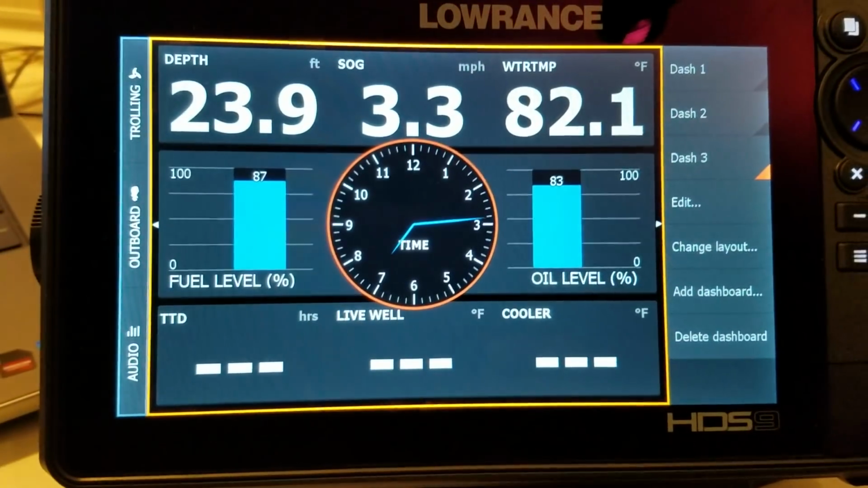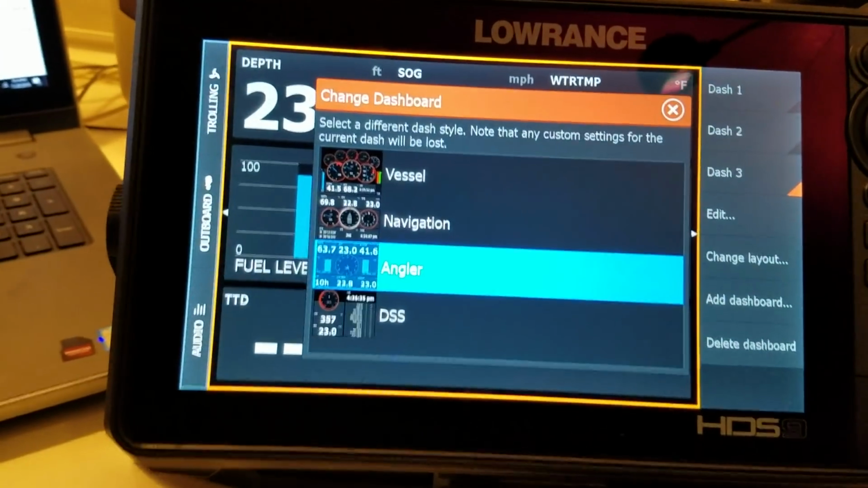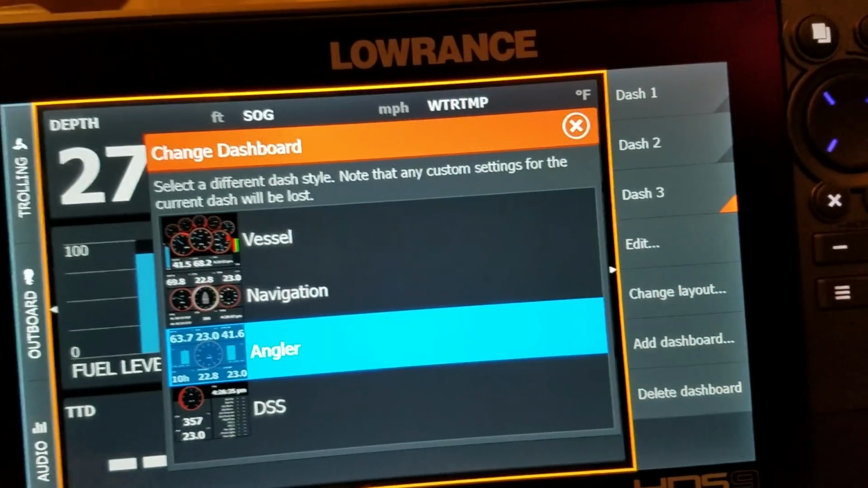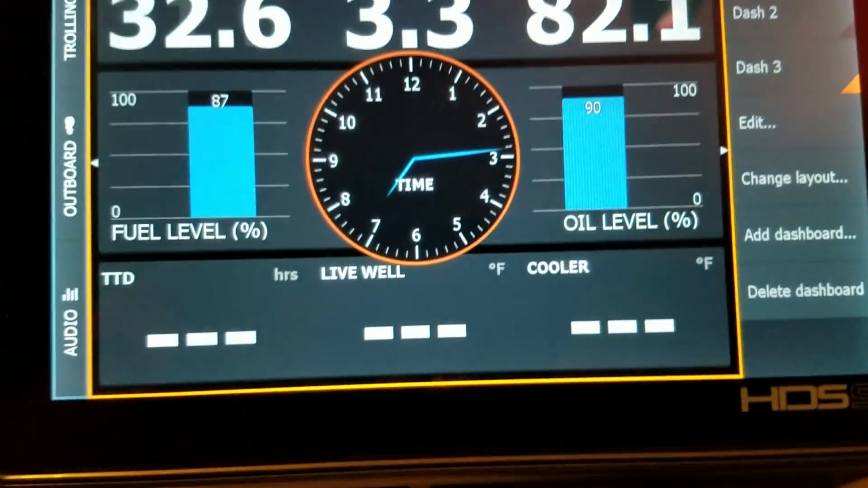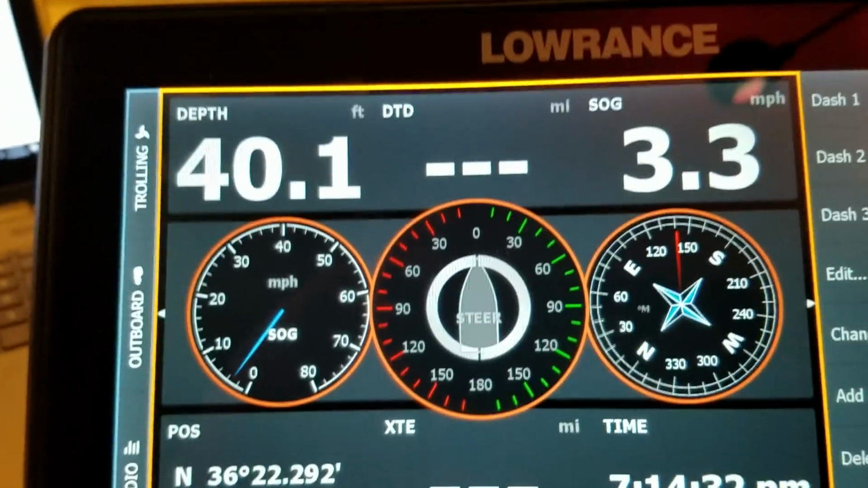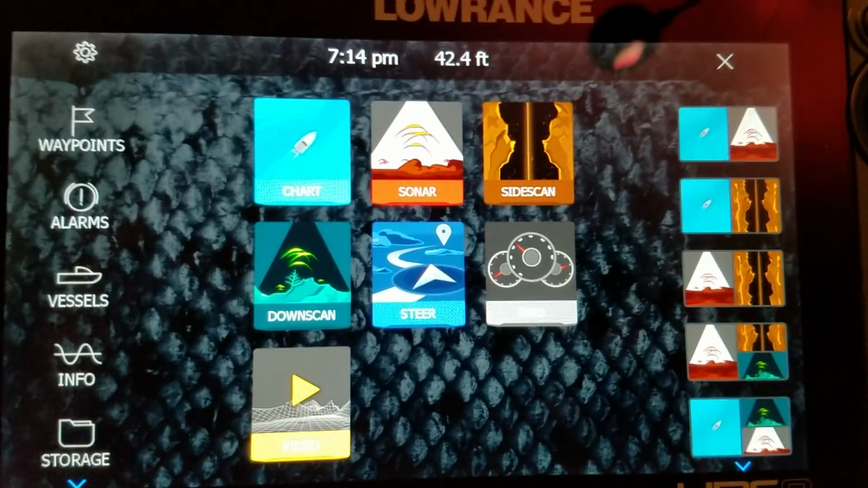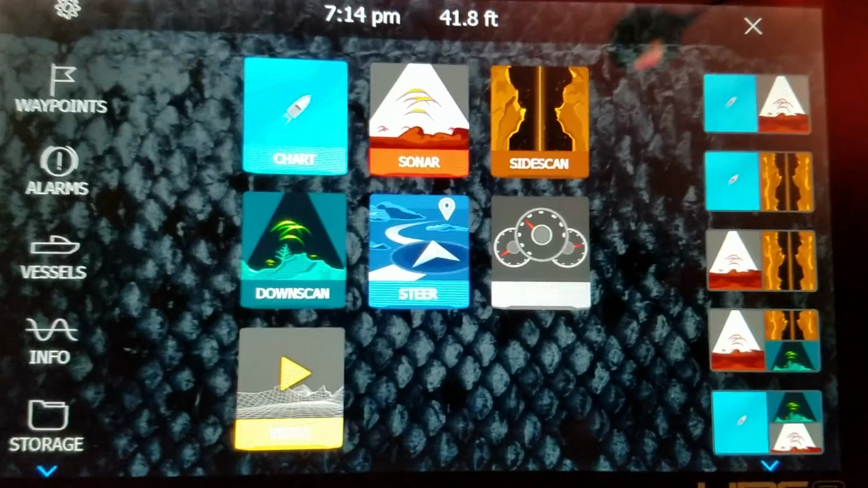There's a 3, if you so choose. And you can completely change the layout if you wish to: vessel, navigation, angler, DSS. There you go. So that's basically the gig with that panel. Kind of cool if you want that kind of integration. Like I said, my boat has perfectly awesome gauges already. So, yeah, you hear me knocking.